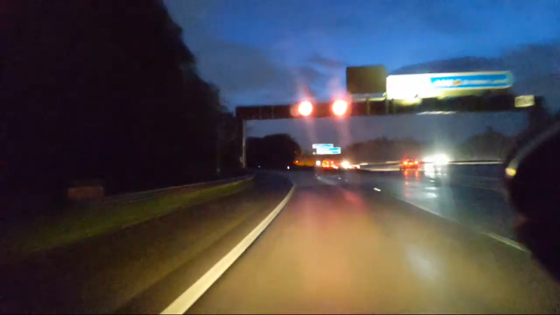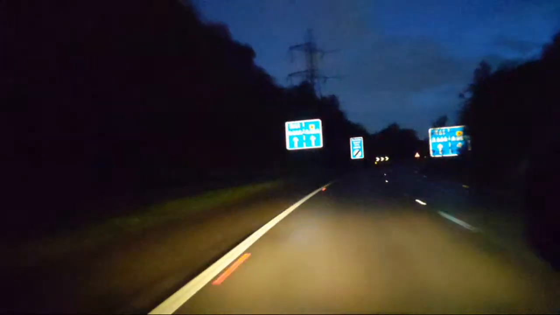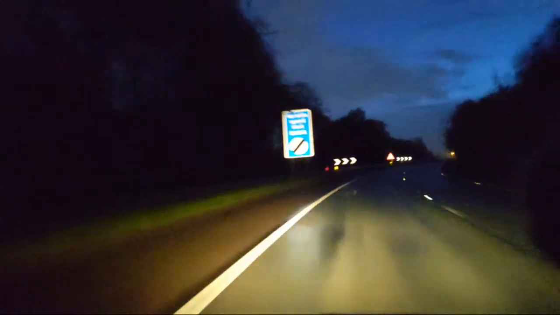Warning, warning, matrix, warning, warning, matrix. Which is saying 60. To be fair, I think 60 is too fast. Normally do this at 70 this bit. I'm doing it at 55 tonight. Warning, warning.